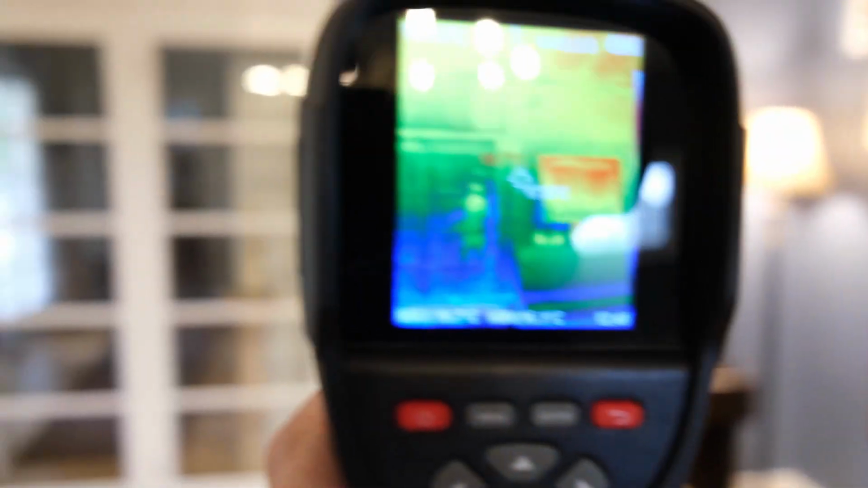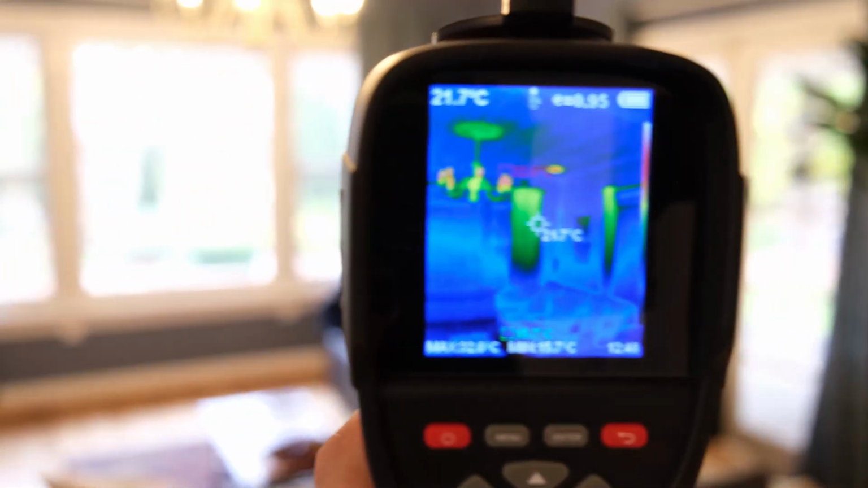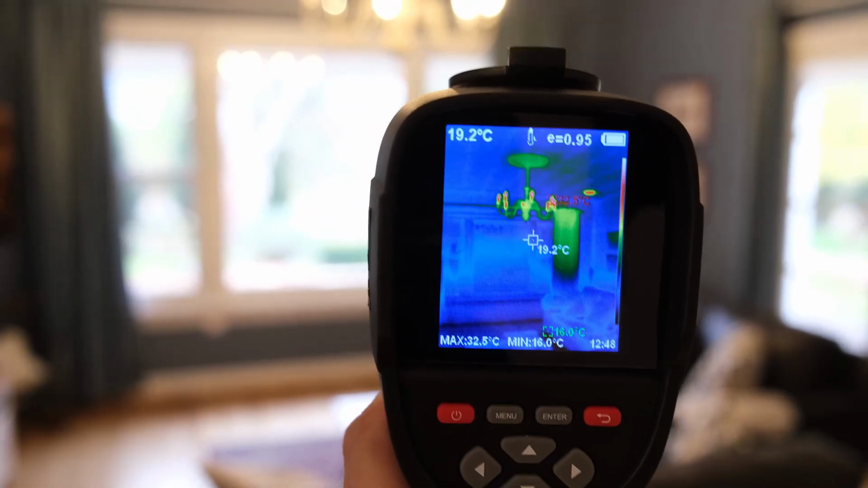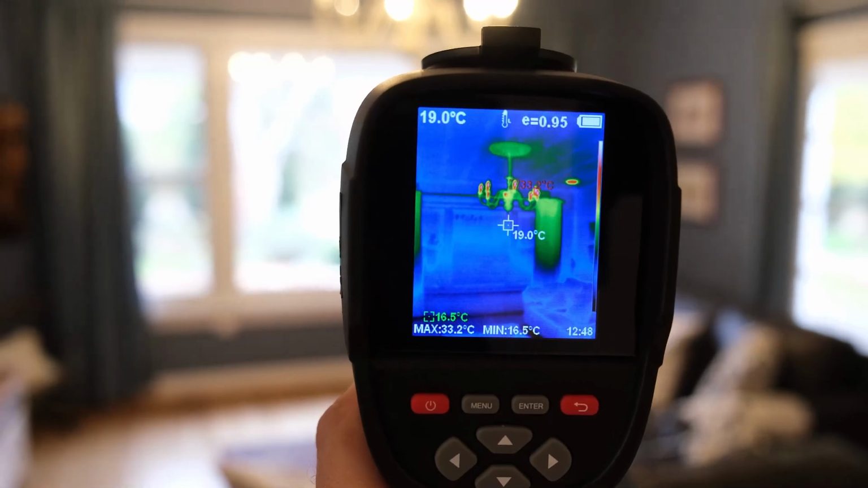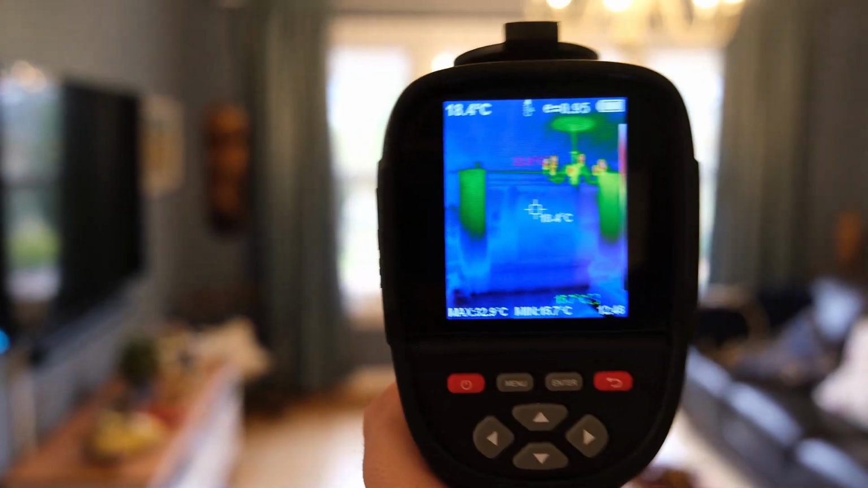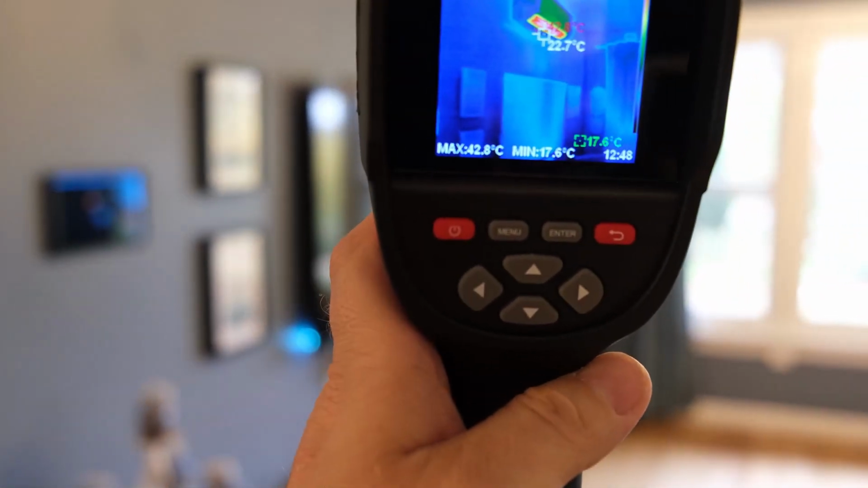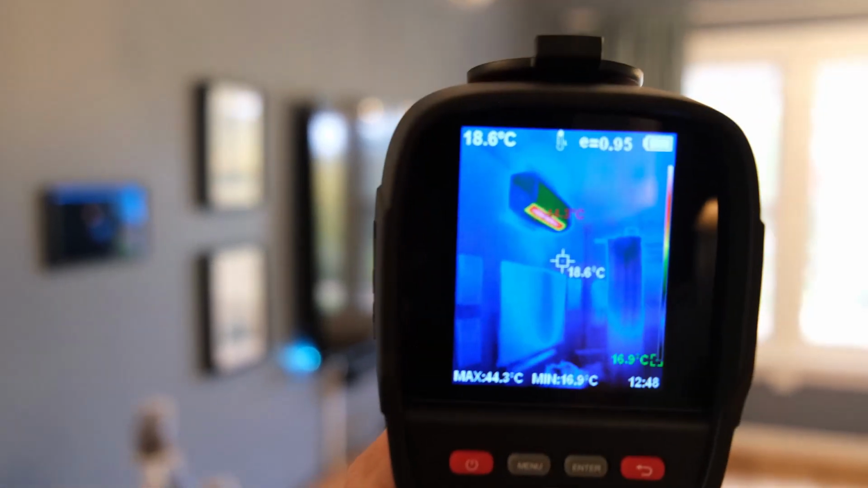Now, what would you actually use this for? Well, of course, inside, in my world at least, it makes sense to look for holes in the house. There we go, let's just focus on it properly. So I'm going to be looking for insulation gaps. So Australian houses in general are not very well built. This one is from the 40s, and yes, we have renovated it, but we have still not got it all right. And you can see that heater's even going up there, right? So the heater is at what, 40 degrees coming out, something like that.